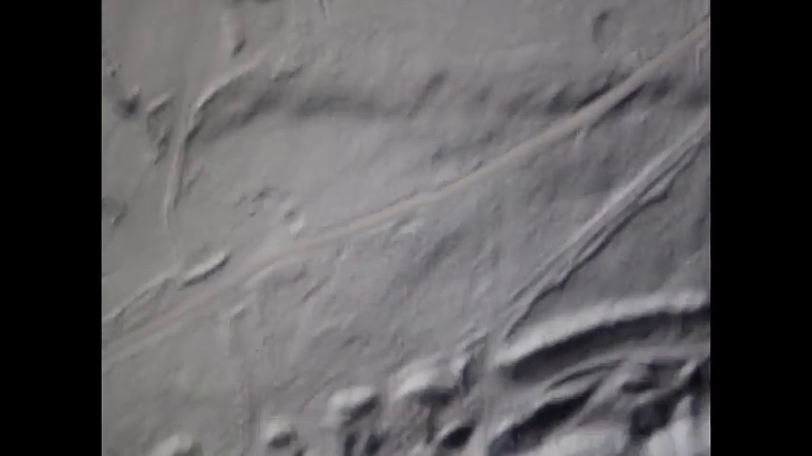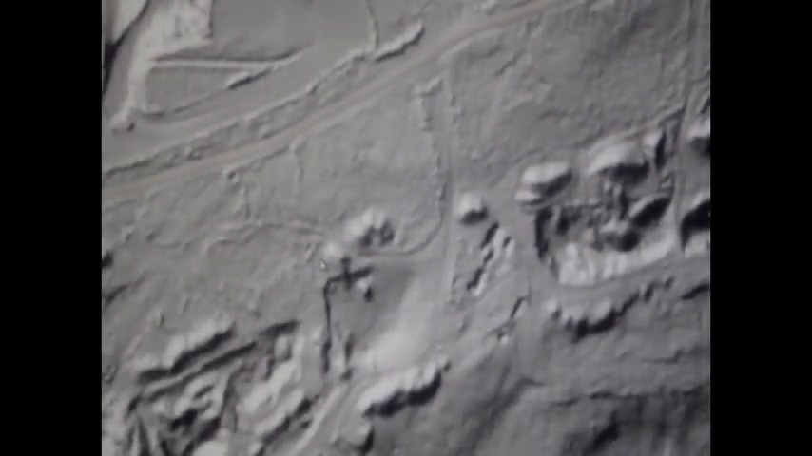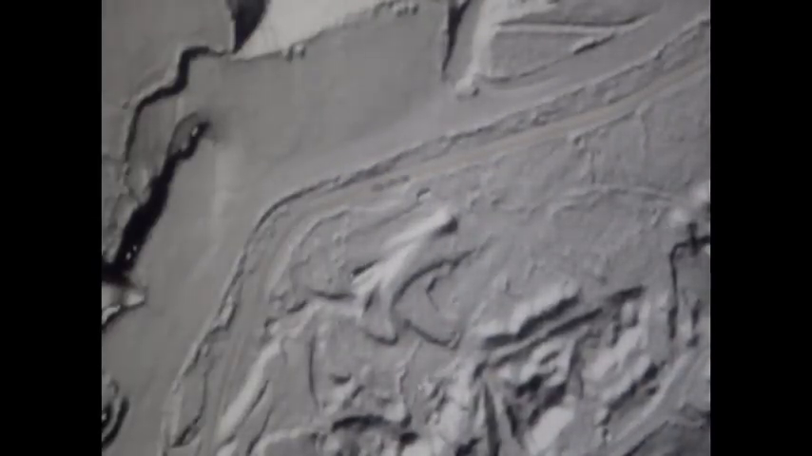I'll show you one more, which both Chris and I have already been in. Where the heck is it? It's down here somewhere. Or did I pass it already?